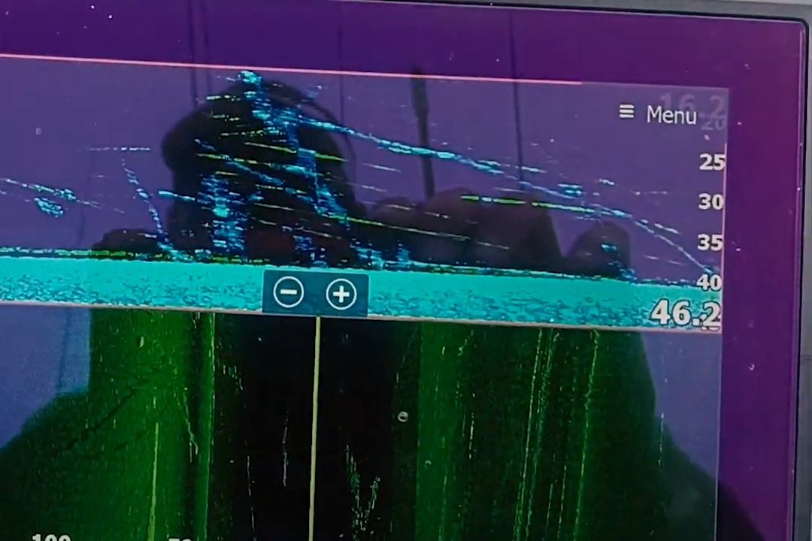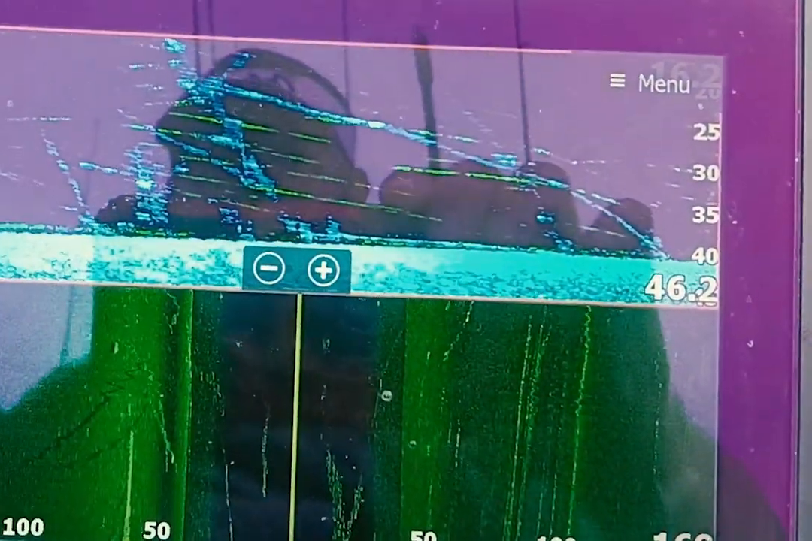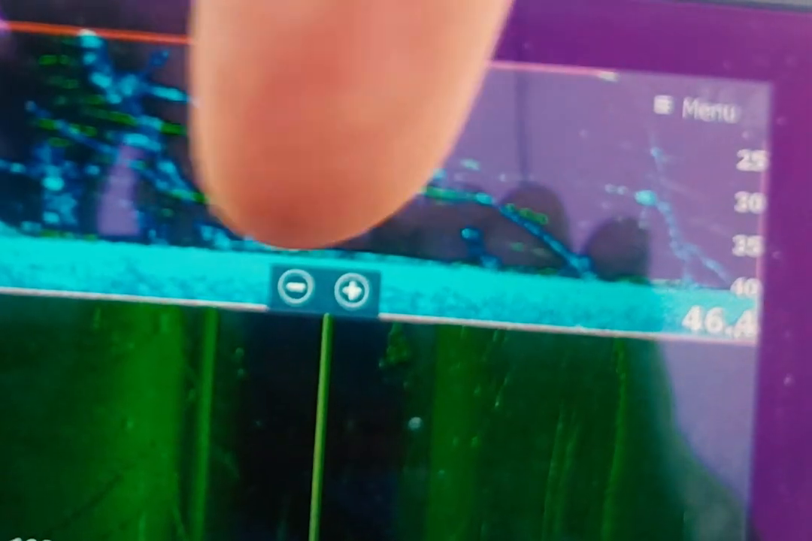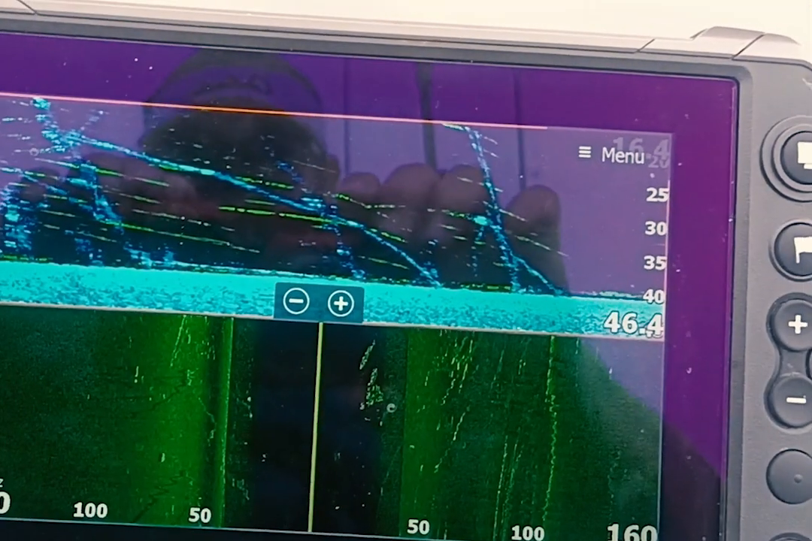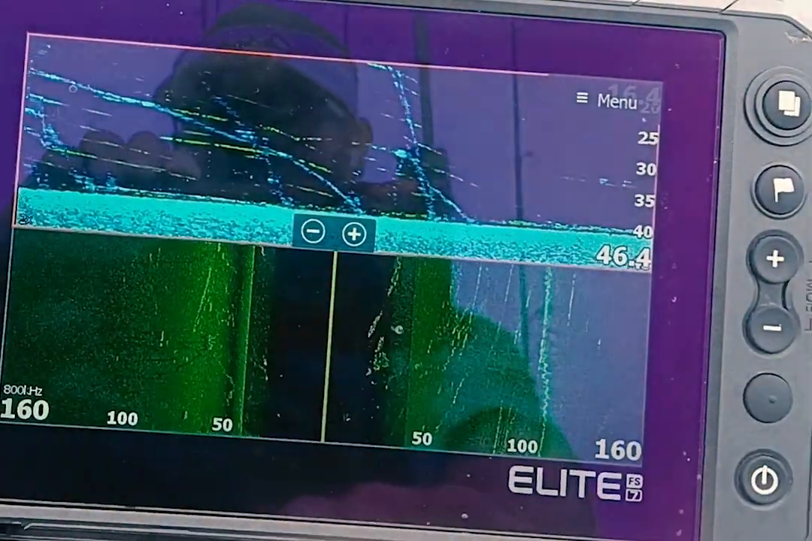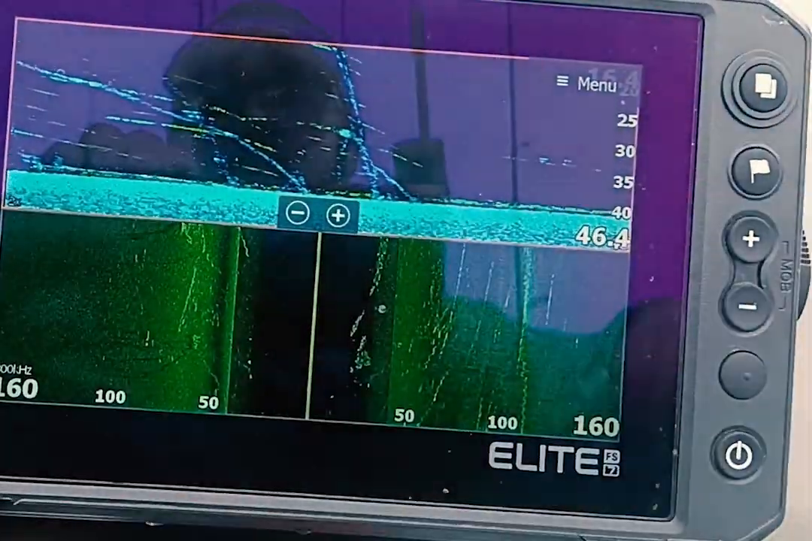It's really that simple. What you see in the blue on my screen is what's in the black area missing in the screen where the down scan is. It goes right in that area. And that's all it is. It's nothing special. Down scan is the blank area. The side scan is everything out to the side.